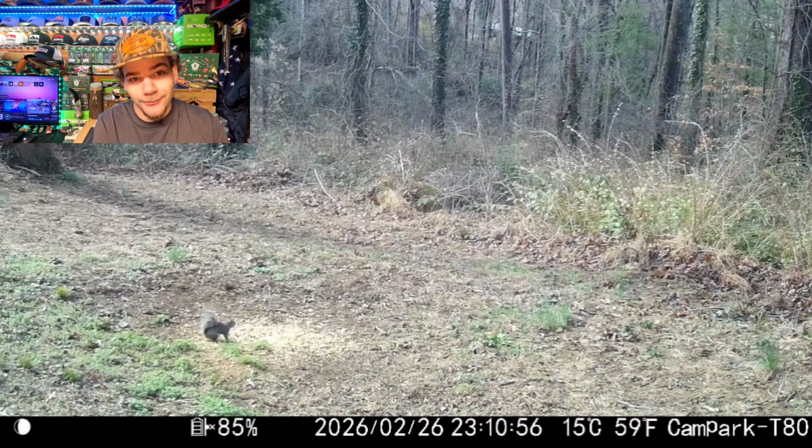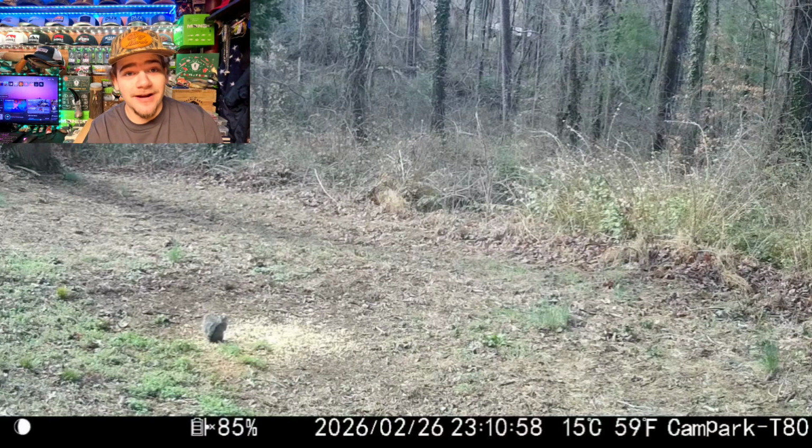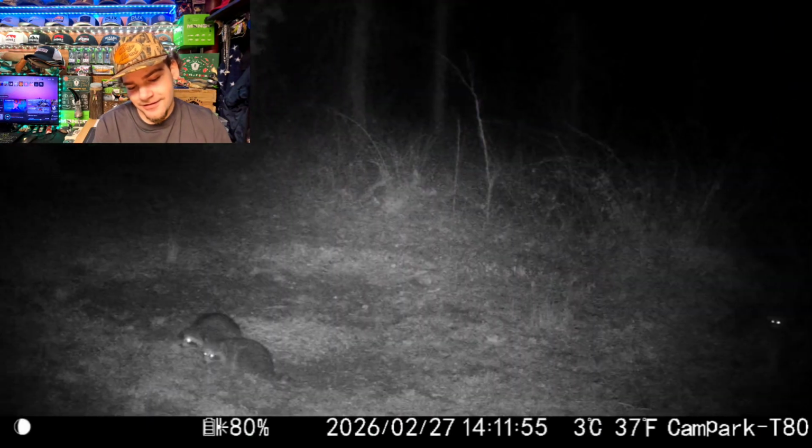Daytime footage is a little squirrel. Which the squirrels love that corn pile. I see him down there all the time. There he is again, just sitting there. Which he'll stay there for hours. I even seen a bunch of holes like around the little pile, and I think it's just him taking some corn and burying it.